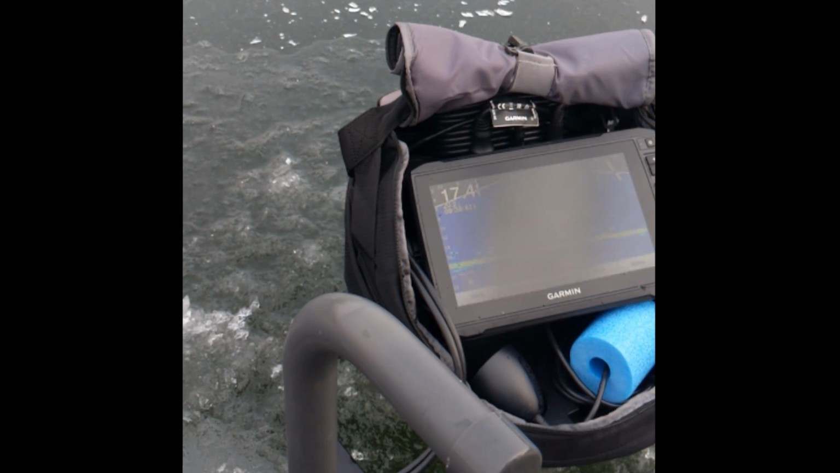This is very clear water in this lake too, and I've got 4-pound test fluorocarbon on. Definitely coming over.